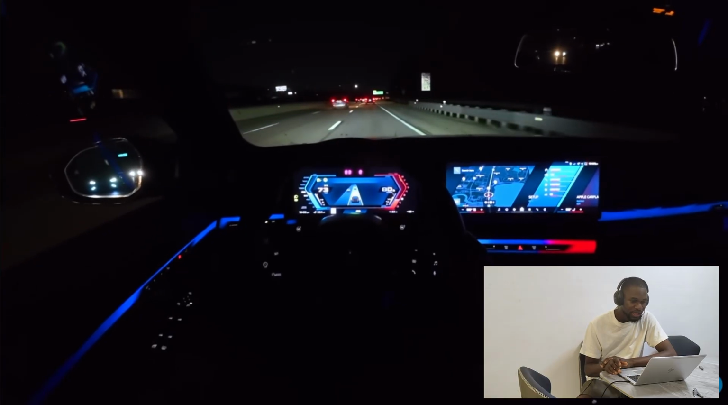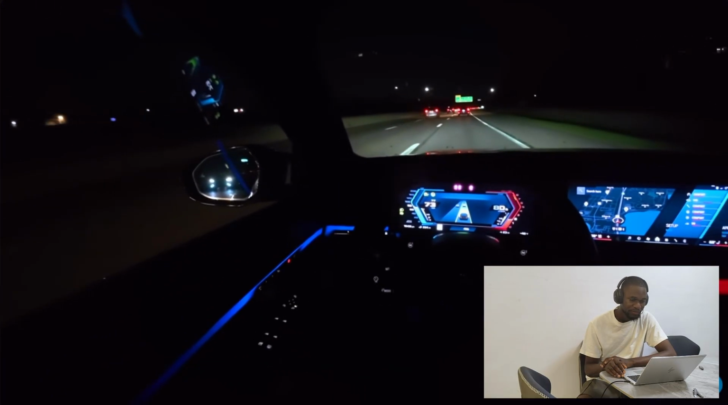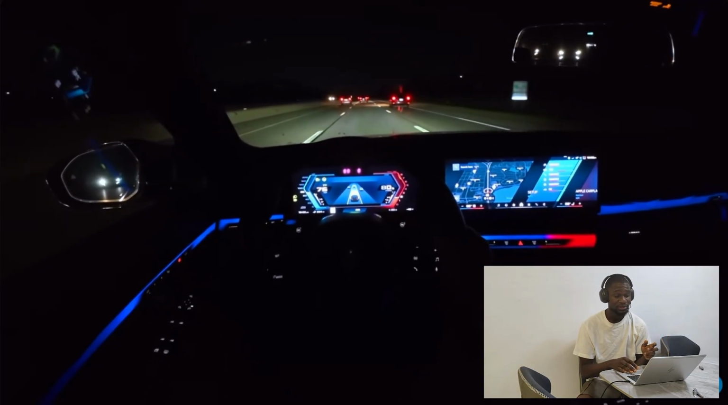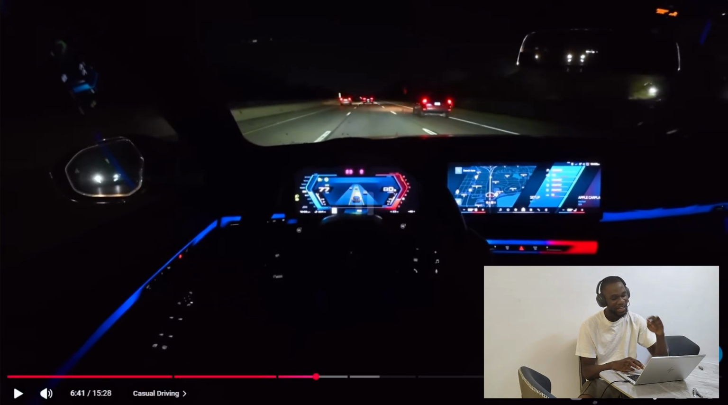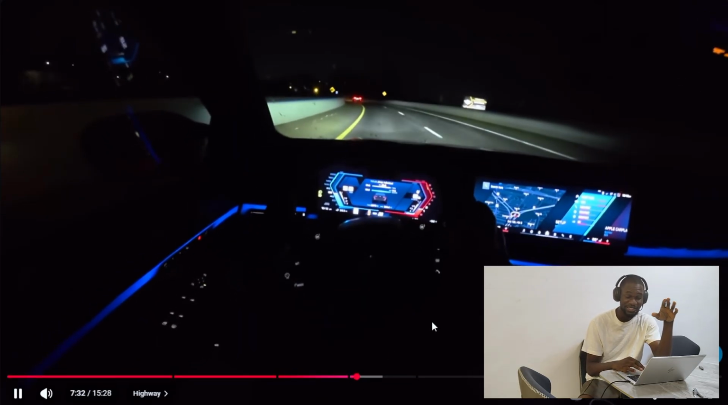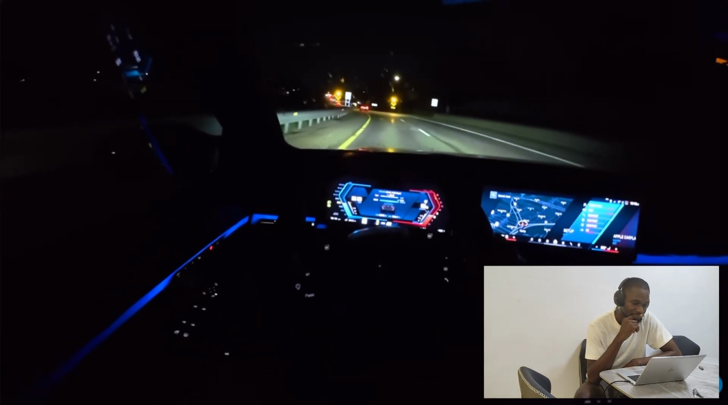It's relaxing, just going. Now I see why the M4 is a lot of people's go-to car. Honestly, I'm confused, but okay. He's getting to the highway. Let's see how we drive on the highway.